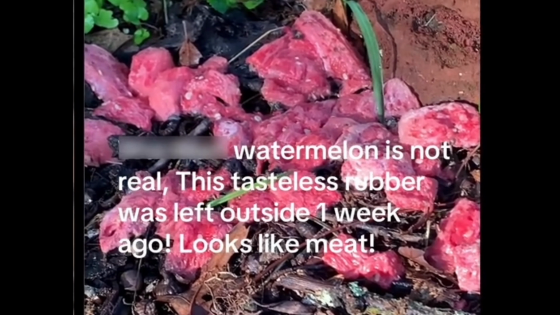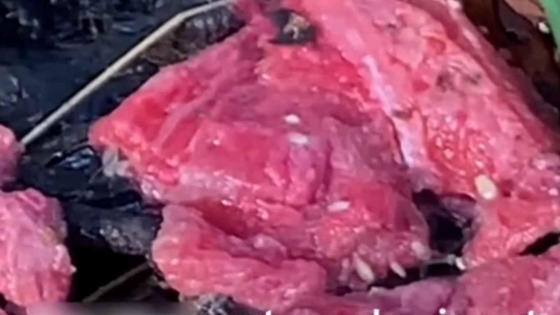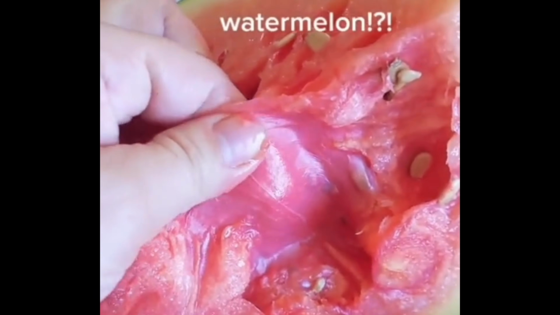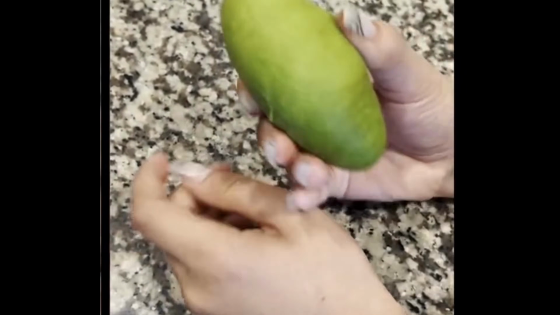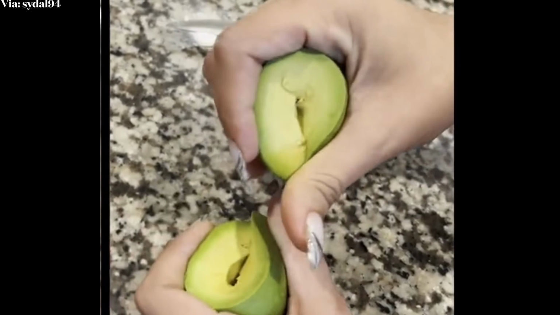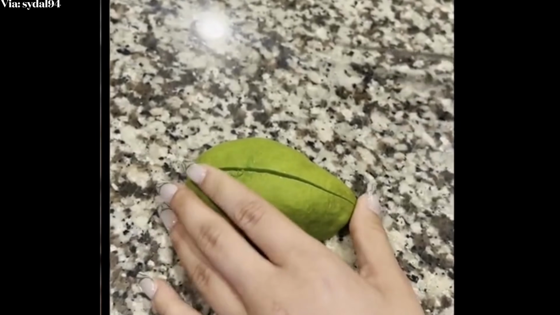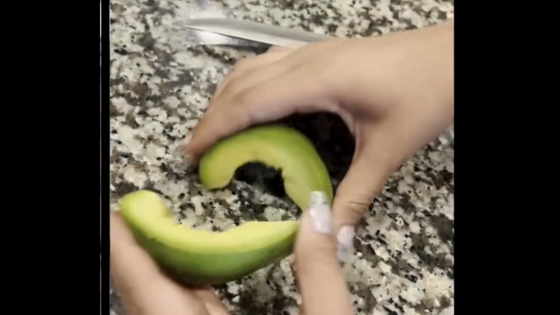The weird appearance of the watermelon could possibly be explained by the fact that it sat outside for a week, but the plastic, fake, and bad tasting phenomenon might not be able to be explained. And as I said earlier, this wasn't just happening with watermelon, it began happening with avocados and other food items as well. Take a look at this woman's avocado she purchased from a local supermarket. It's almost doughy and rubbery, just like the watermelon. It almost looks like one of those fake food squishy toys that kids play with.